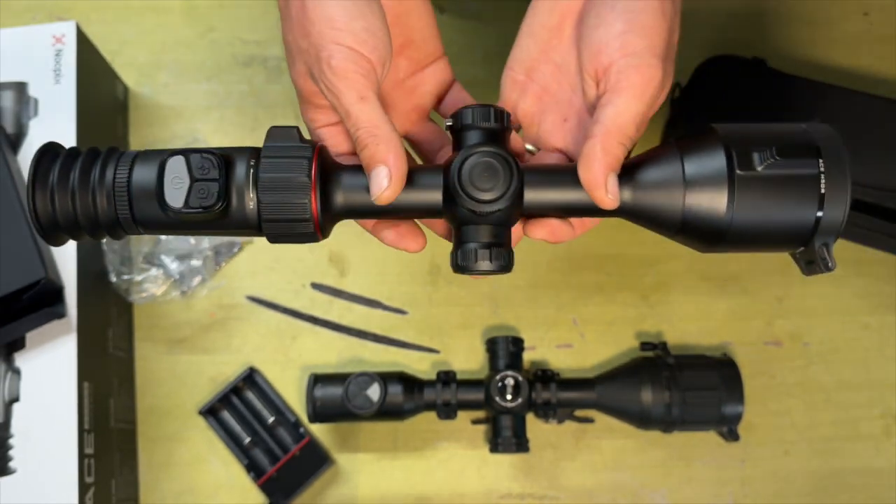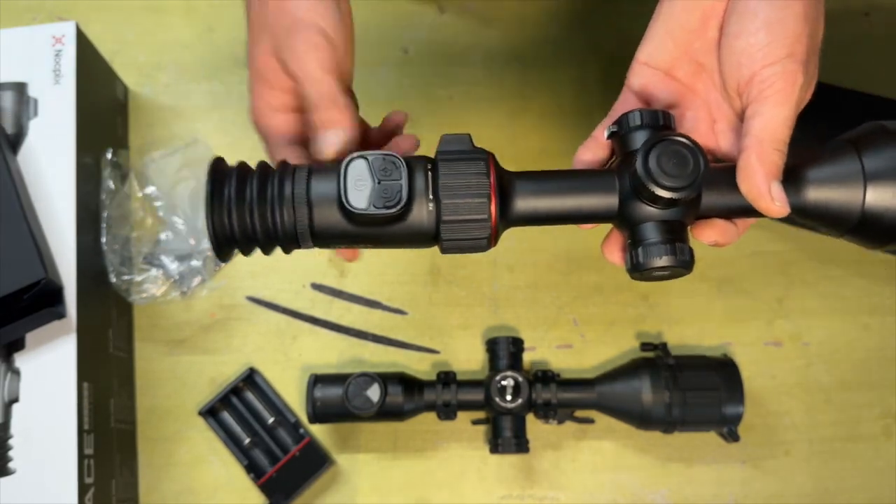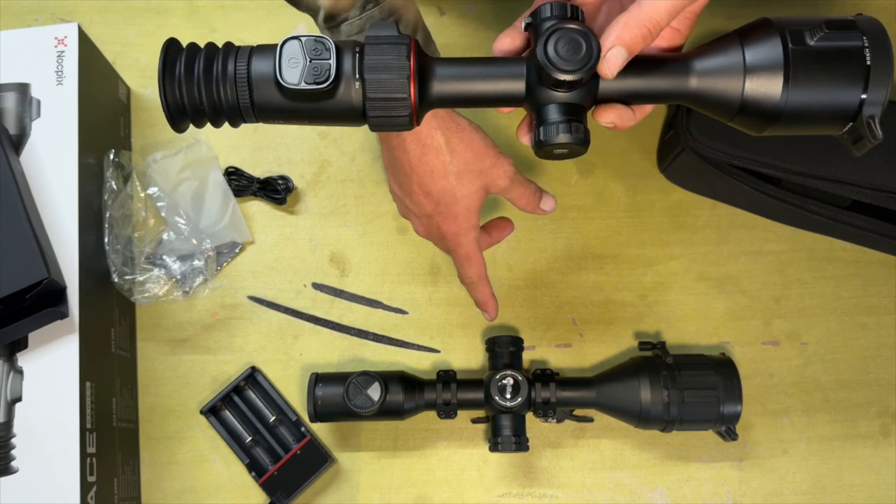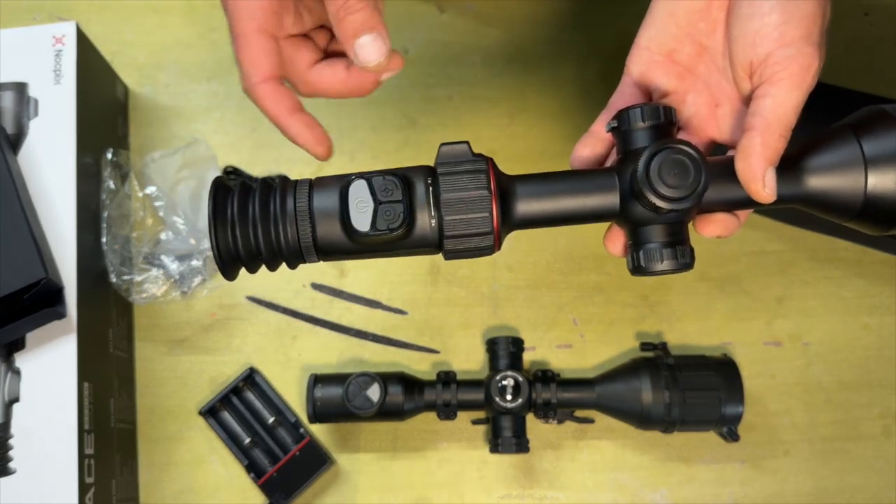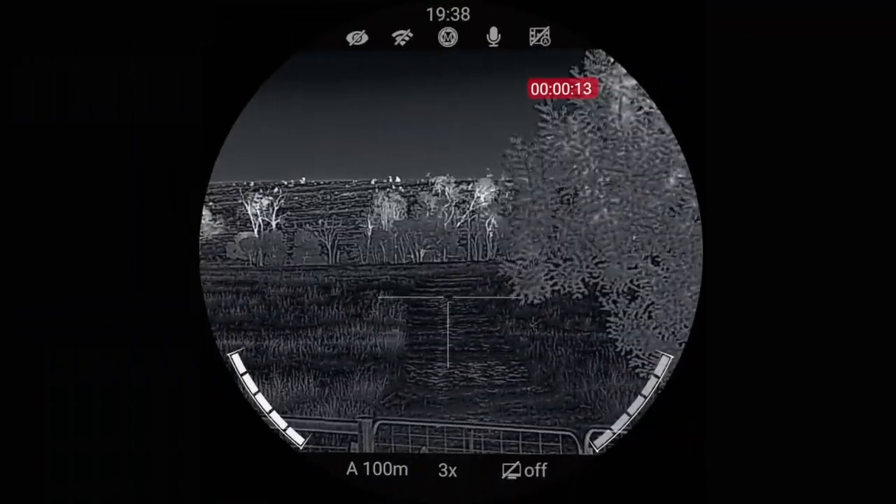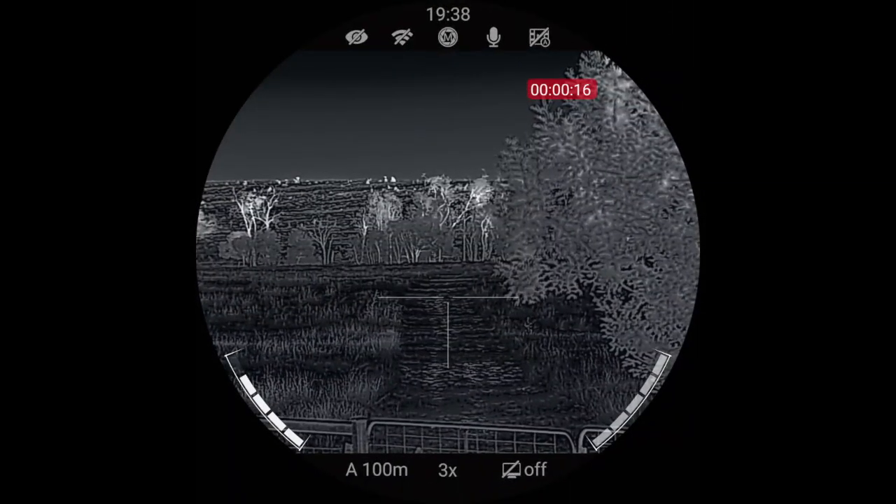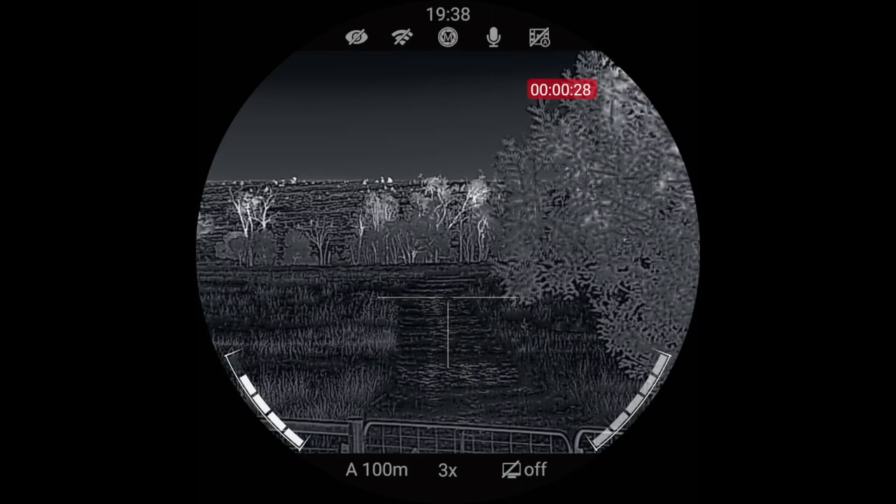Because it is a brand new scope and a new brand to the market, it has a very similar menu system to the Infiray, but with a few slight changes, so we'll go through that now and I'll show you what's inside it. So first of all, to bring up the main menu, up the top you've got the time, and then the information bar at the top and the bottom.